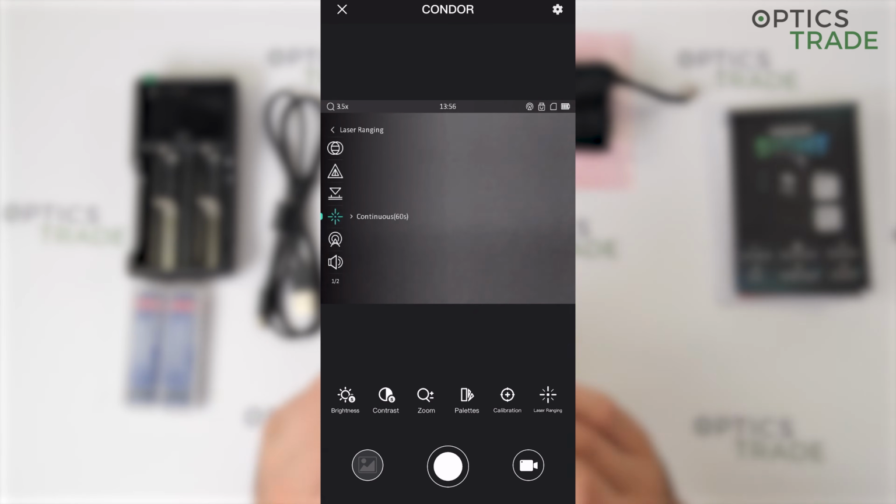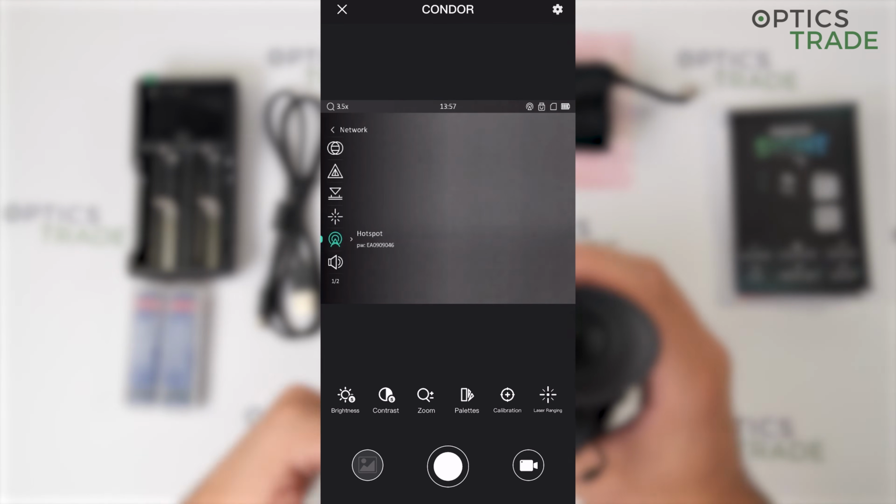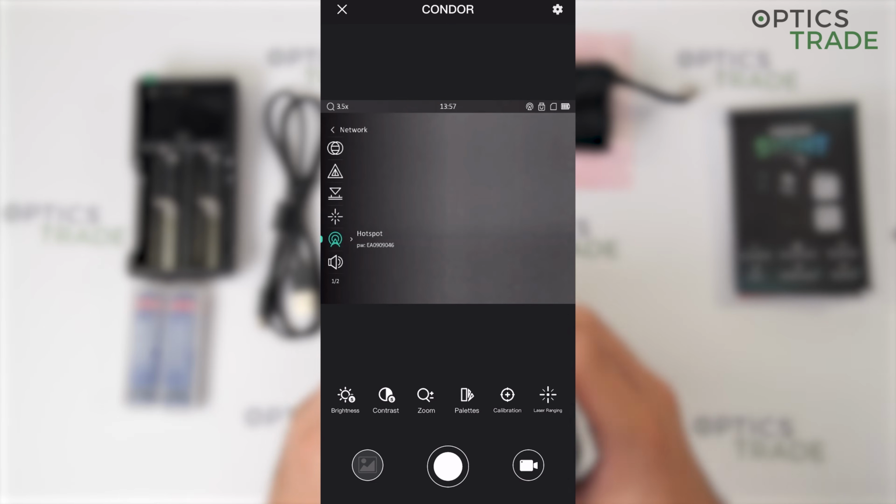Then next one is the hotspot, so the Wi-Fi which you need to connect the smartphone. The next one is the audio, if you want to have the microphone in the device on or off.